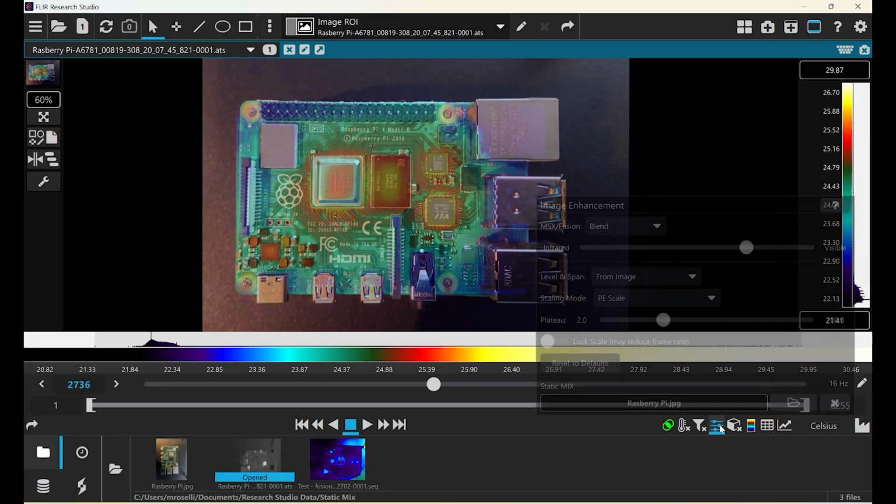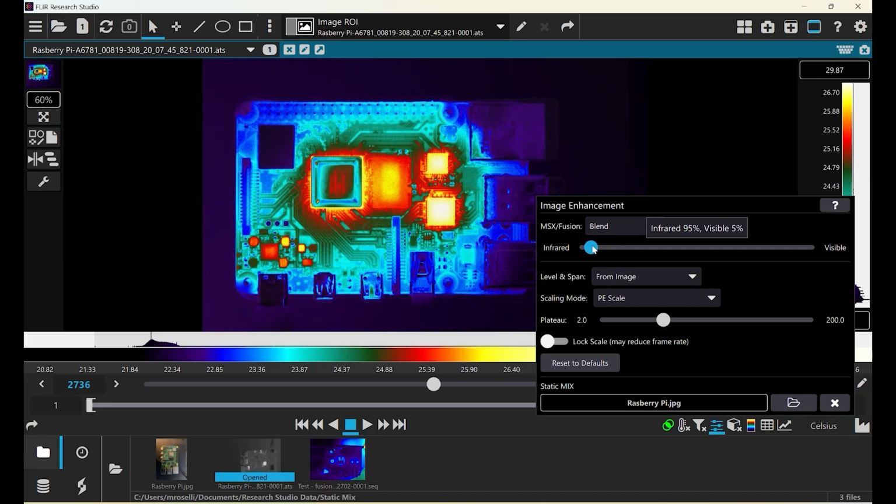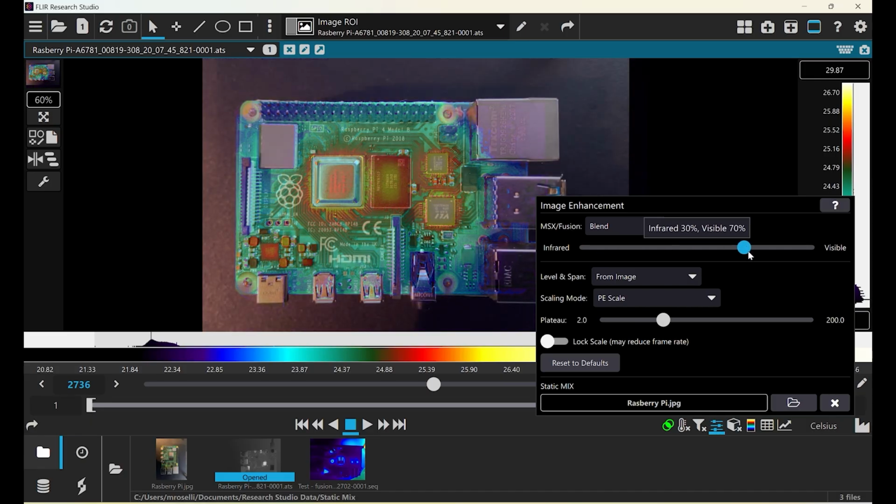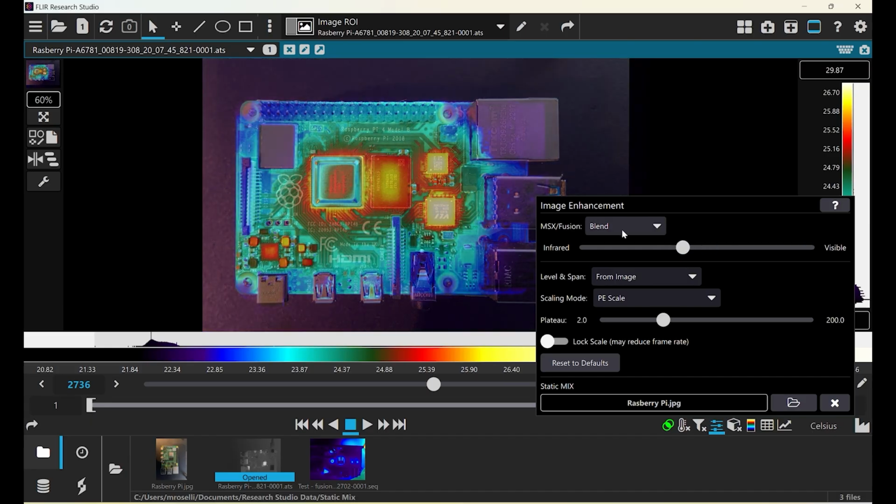Next, we'll go to the image enhancement dialog box. This is where you can choose how the image is displayed. This is the blend feature, which will allow you to select the percentage of visible and infrared image that is being passed through. Meanwhile, temperature data is always being displayed, even if the slider is all the way to the visible side.